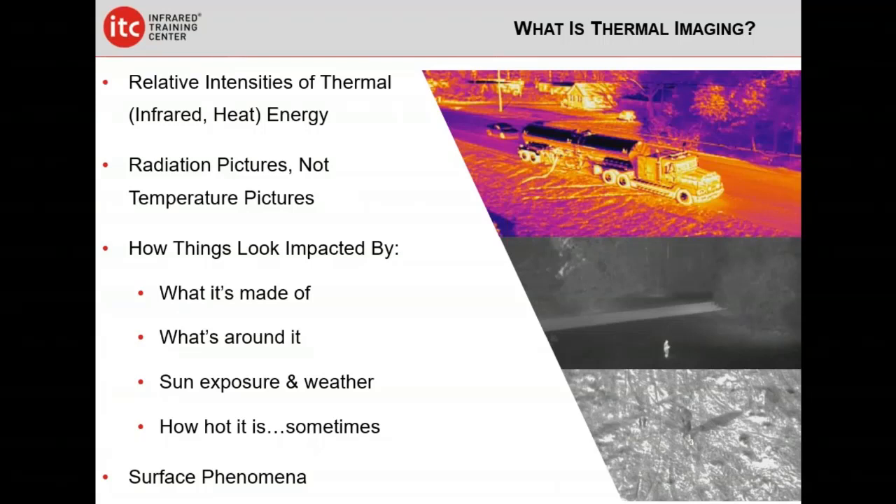Just because something looks like it has more heat energy in it does not necessarily mean that it's hotter or colder than something next to it. If we look at this tanker truck, for example, we can see that the top of it looks very, very cold, or the bottom of it looks hotter. These aren't necessarily different temperatures. The difference is that this is giving off less radiation because it's reflecting the cold sky. And here you're going to see this image pair. We've got a good difference in temperature, difference in energy between.